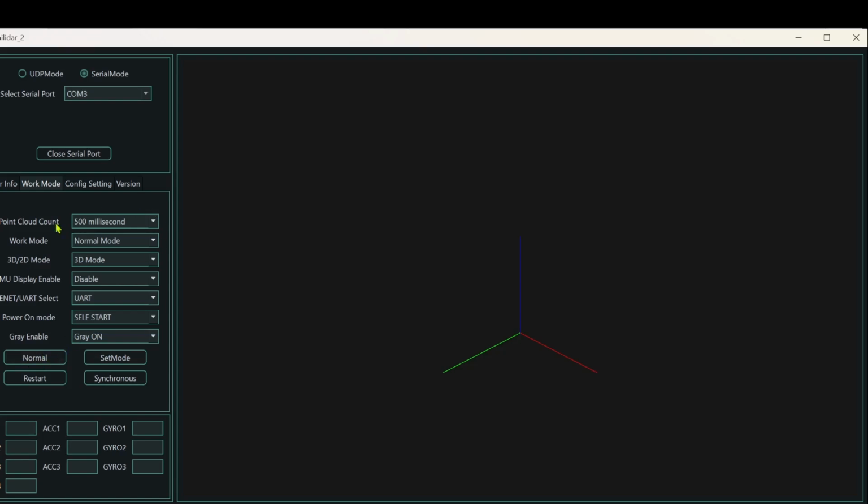Anytime you change one of these things, sometimes it'll take effect immediately and you'll see it over here. Other times you have to actually click set mode and then you have to restart the unit. You'll just have to play around with the settings until you figure it out. The point cloud is the only one that is not actually a setting that you store in the device. All this does is set the decay time for how long the points streaming in from the device stay in this display. And you'll get a feel for what that means in just a minute.